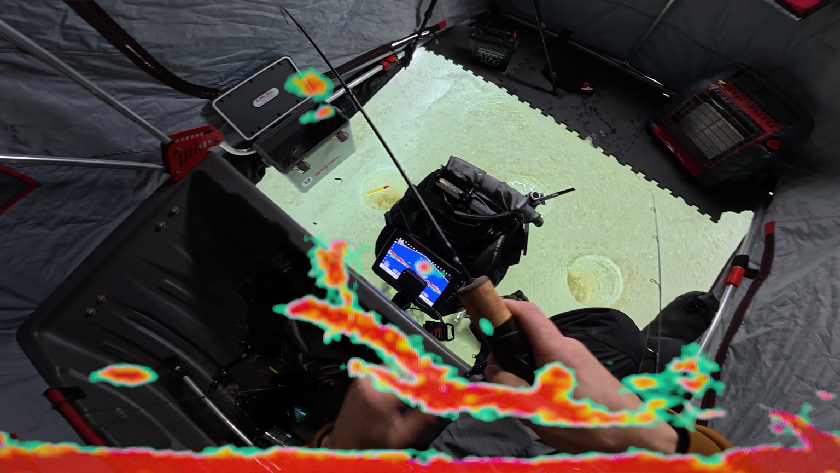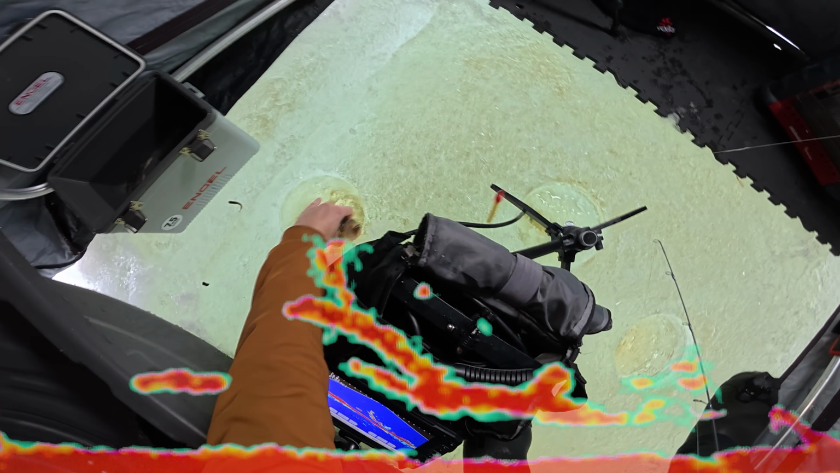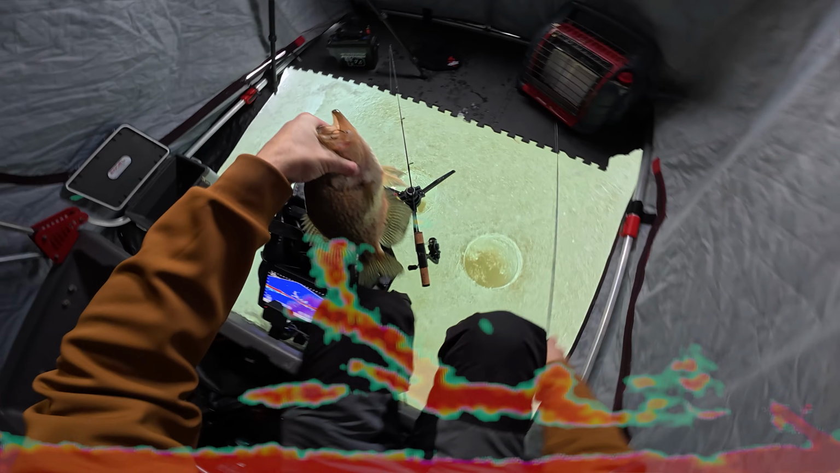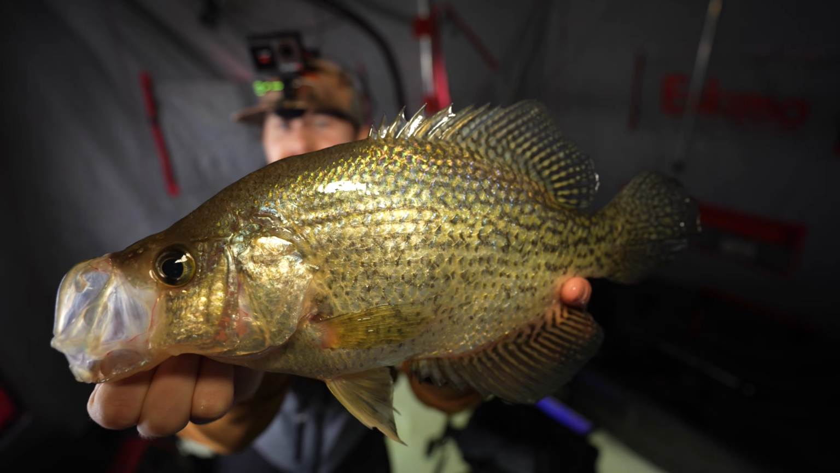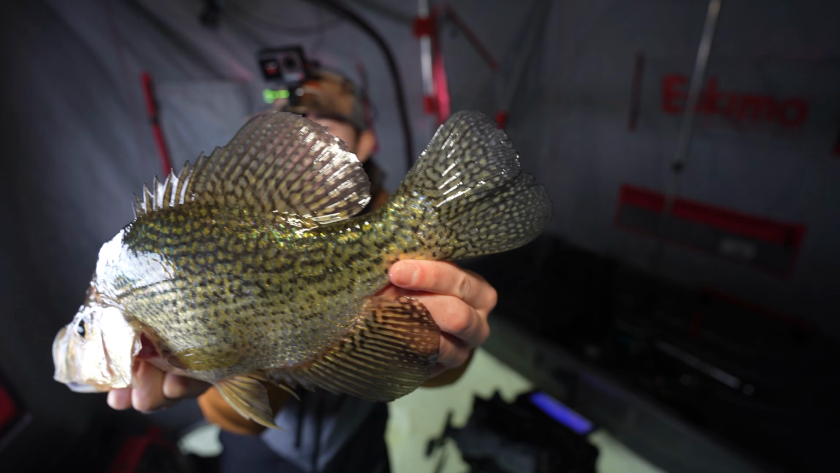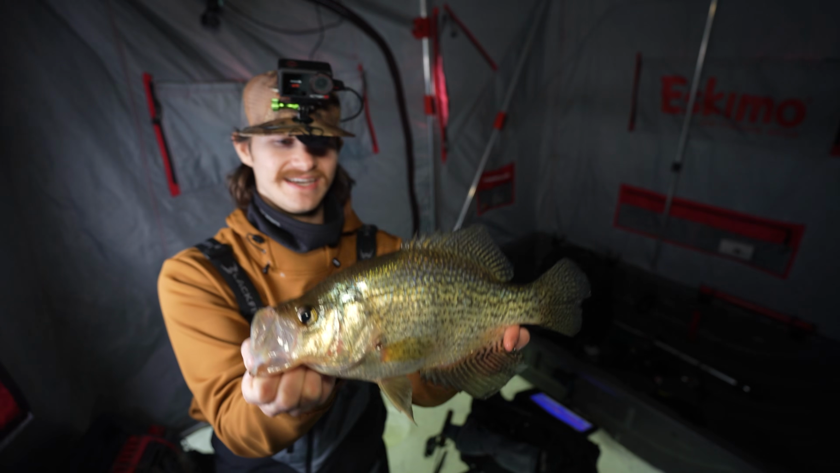I was dropping it down a little farther. Oh my. Okay. This is a giant crappie to start it off. First fish of the day is this 15-inch crappie. I knew this tree had some big crappie. I just did not know they were this big.